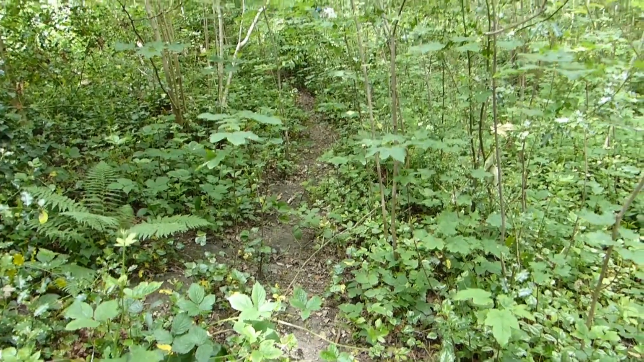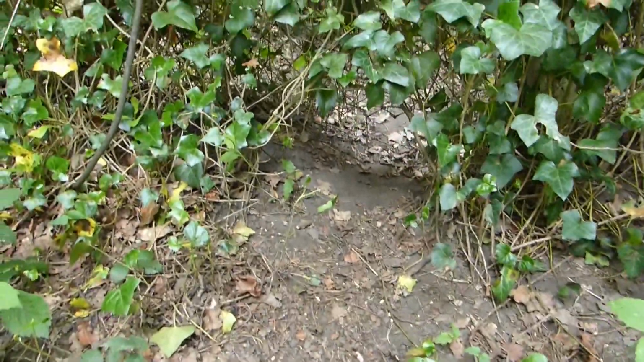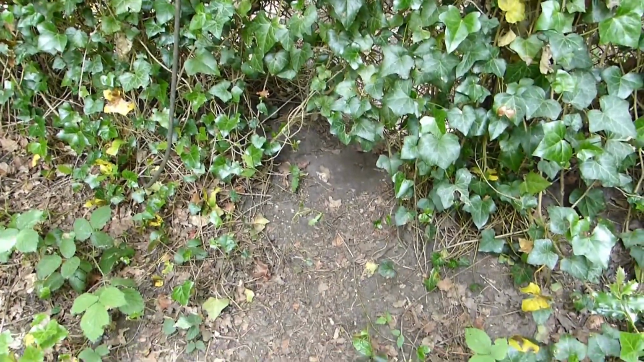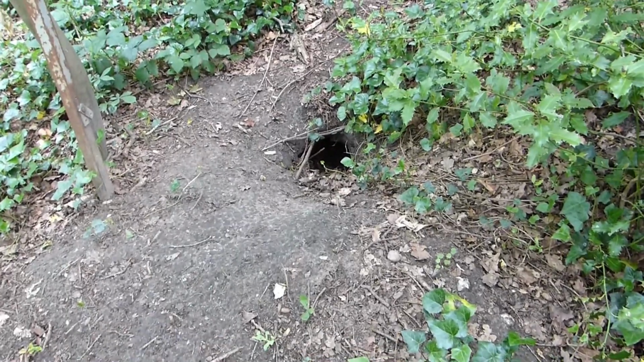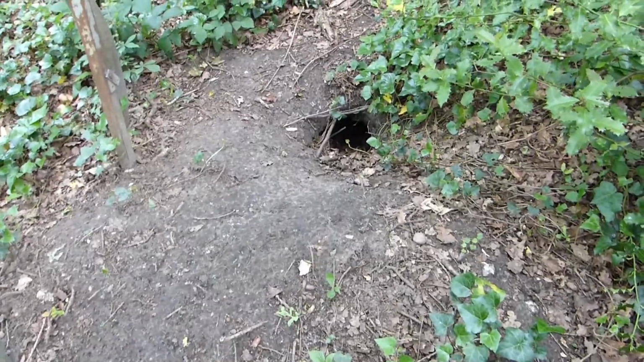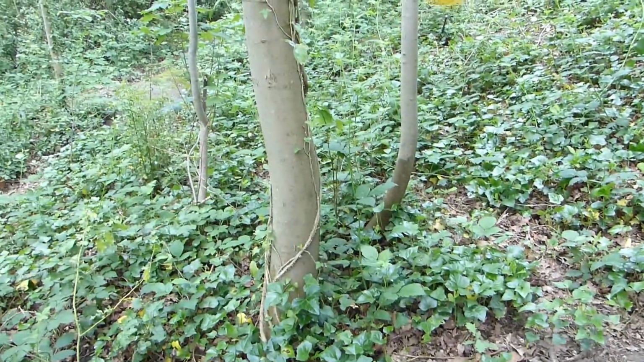So what I've done is I followed the track all the way along here to the fence. And down here we've got a little access point. So now the question is whether or not this is going to be for the badgers or for the foxes, or both. Now you can see here I've just spotted another entrance to some kind of warren or set, and so I think this is a really good place to pop another camera. I think maybe on one of these trees.